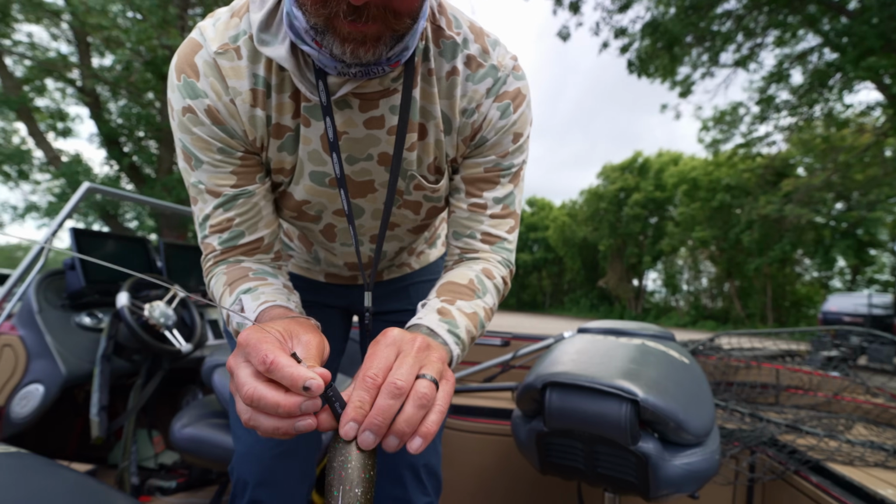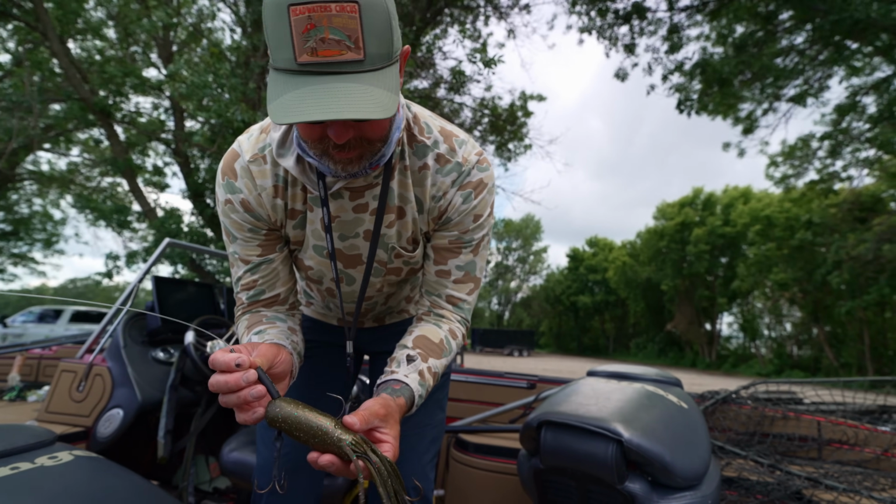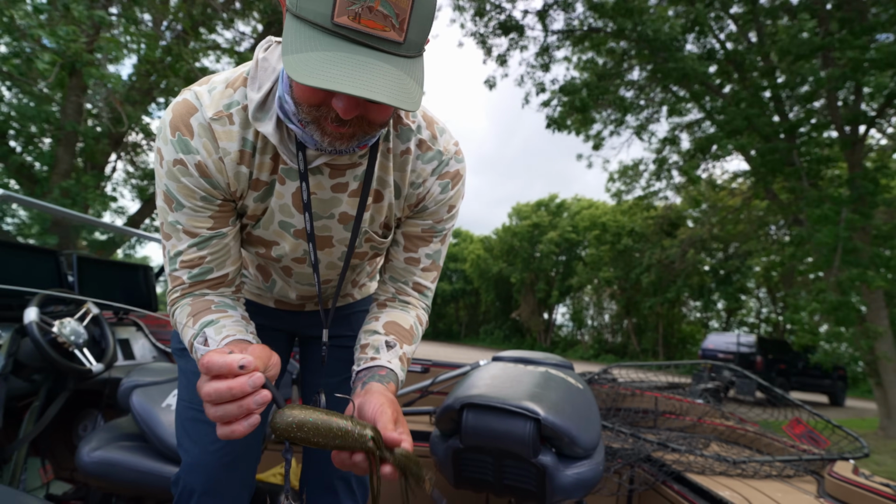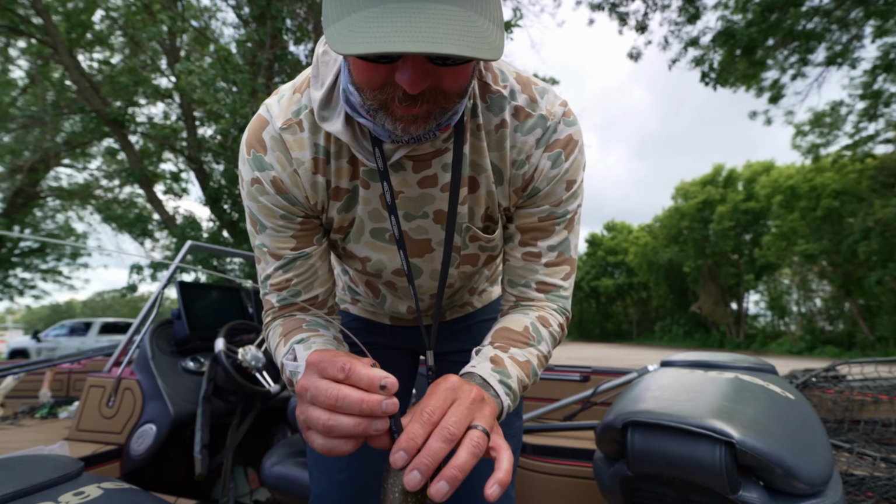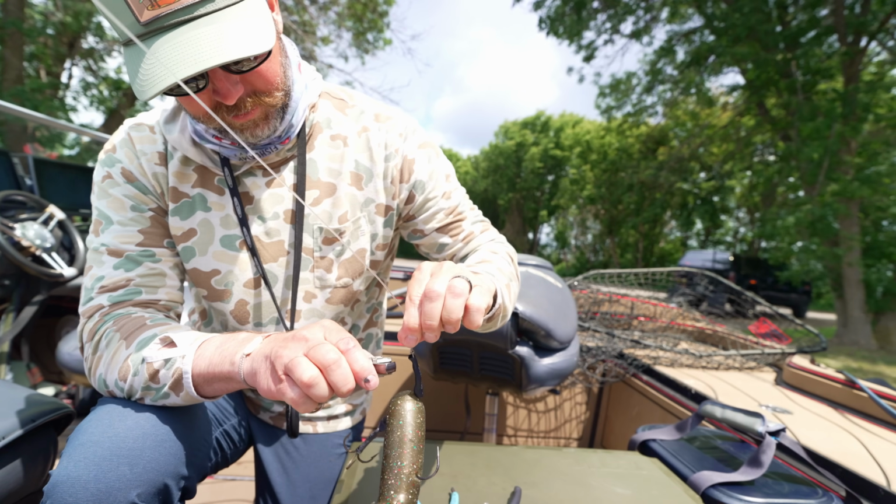It's all about saving the fish's life, you know. And I mean, I want other people to catch that fish. I want to catch other fish. I want my clients to catch that fish. So if I can do something to prolong its life and I guess minimize angler footprint, that's what I'm doing.